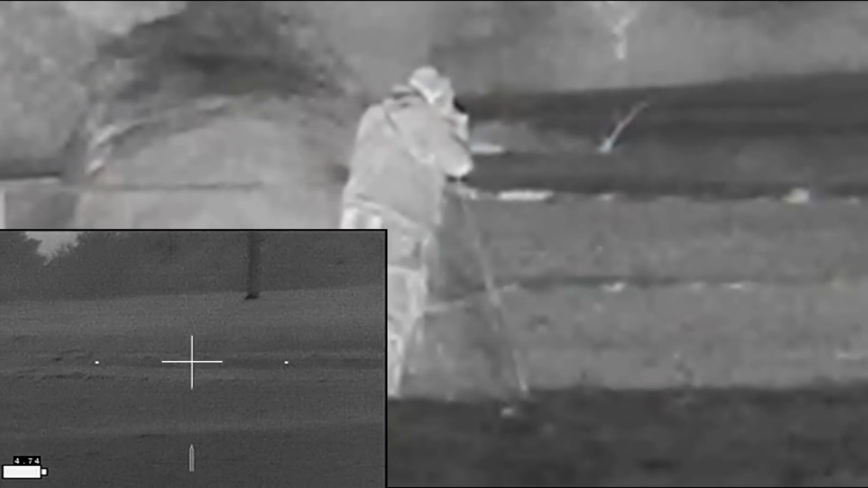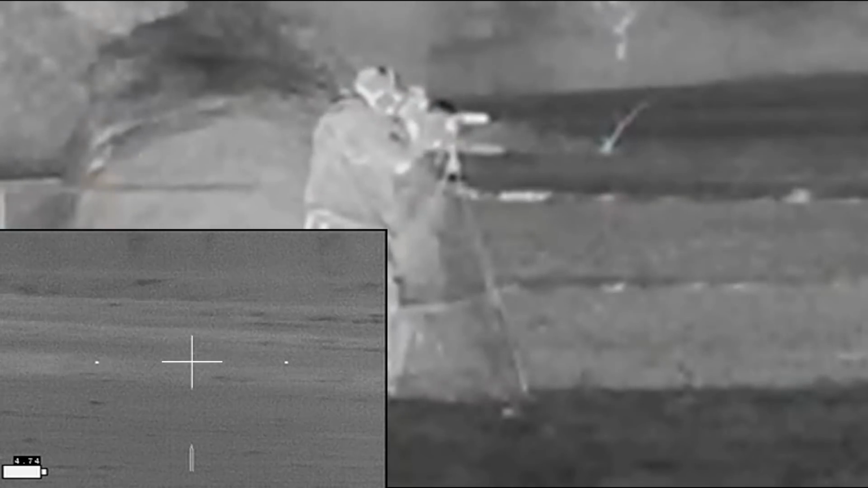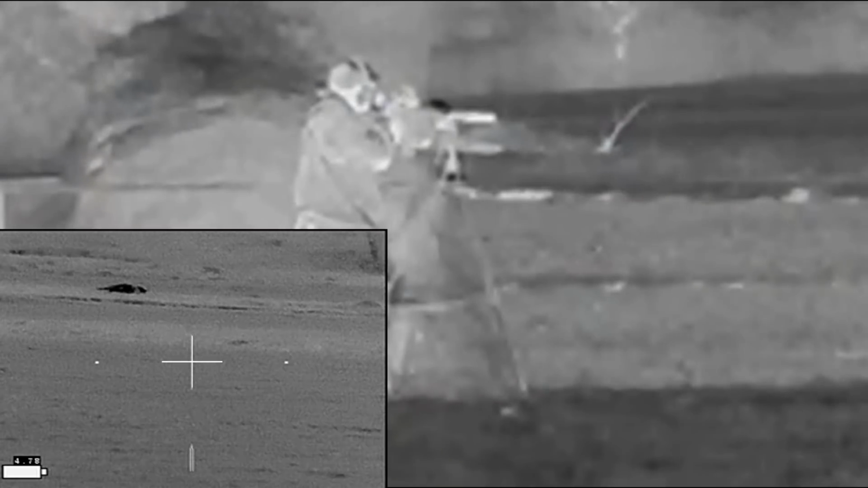I was able to make use of this being a daylight shooting situation by keeping good situational awareness, lifting my head up, surveying the area where the cows were between the shots, keeping an eye on where the cows were, which way they were running, and knowing how many needed to pass by before I could shoot again.